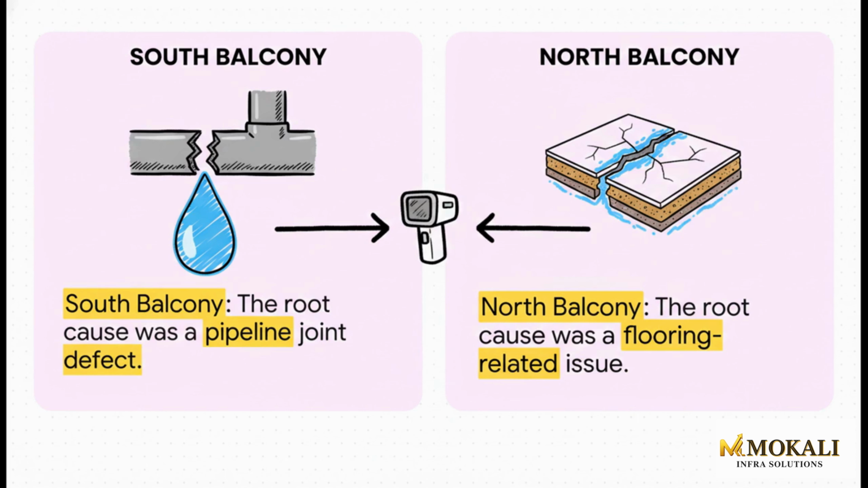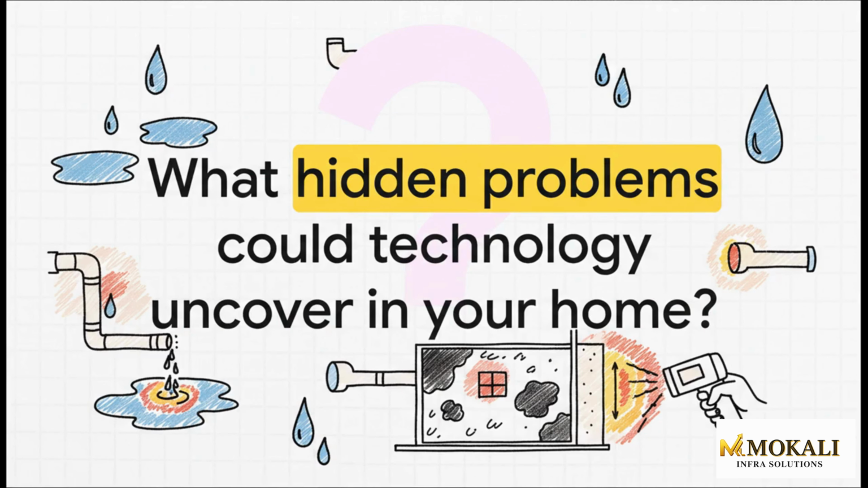Without this tech, imagine trying to fix that. They could have wasted so much time and money fixing the wrong thing. It really makes you think, doesn't it? What kind of invisible problems are lurking inside the walls of our own homes, just waiting to turn into a huge headache? And how much could we save if we could just see them first?